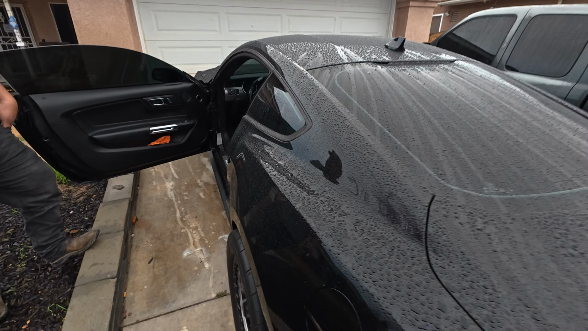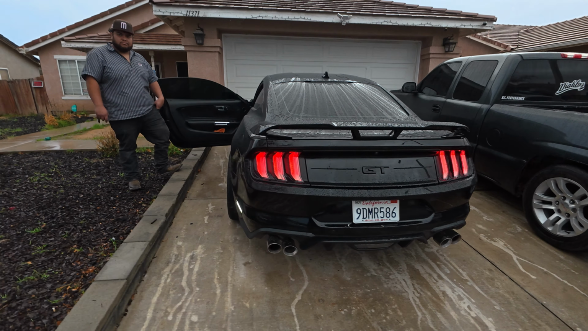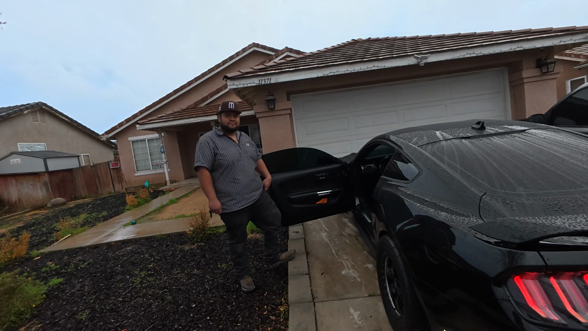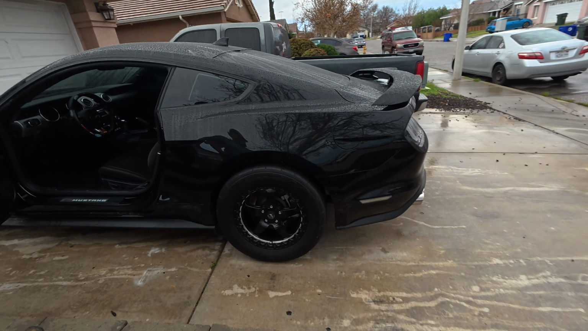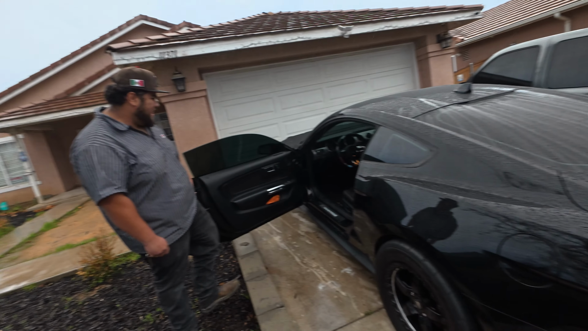That's really it. But right now we're gonna go pull up, catch a clip of his car, see how it looks in the rain, how it sounds. I got a good spot to go to now. Just for the sounds, you can really capture the exhaust. It makes echoes. We're gonna go see it right now. It's pretty rainy, you know. We'll see how it does with the wheels. Yeah, we'll see if we make it there.